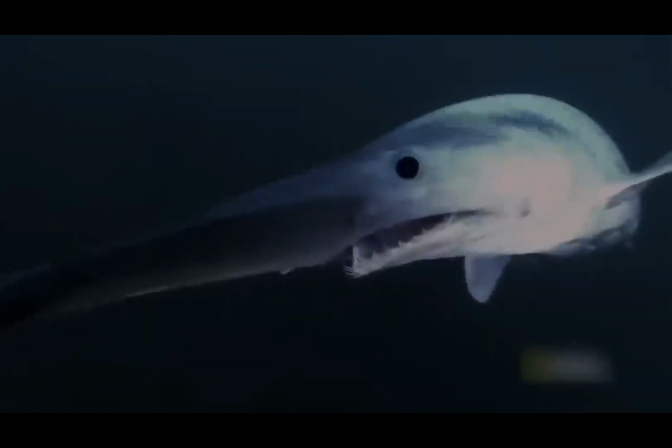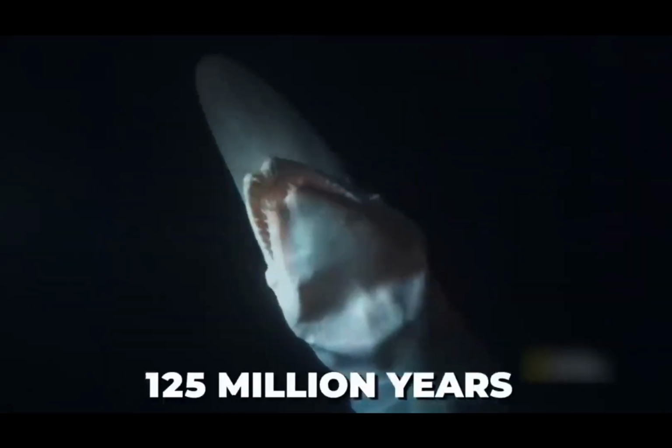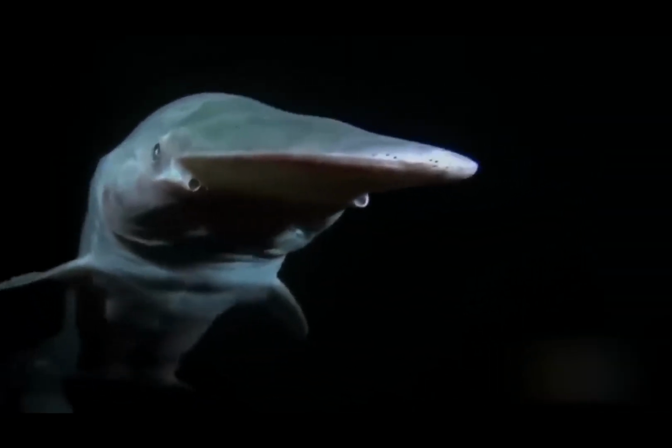According to legend, the goblin shark has been there for 125 million years, hunting and hiding in deep waters where no one has ever been able to find them.